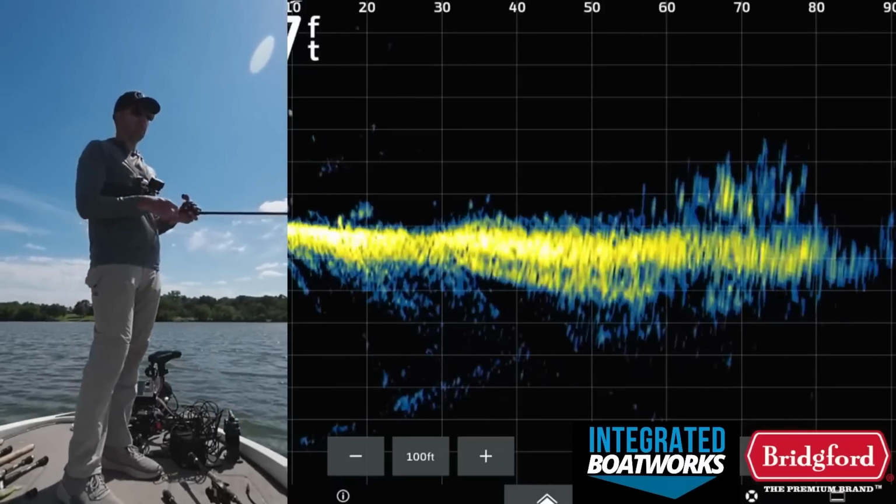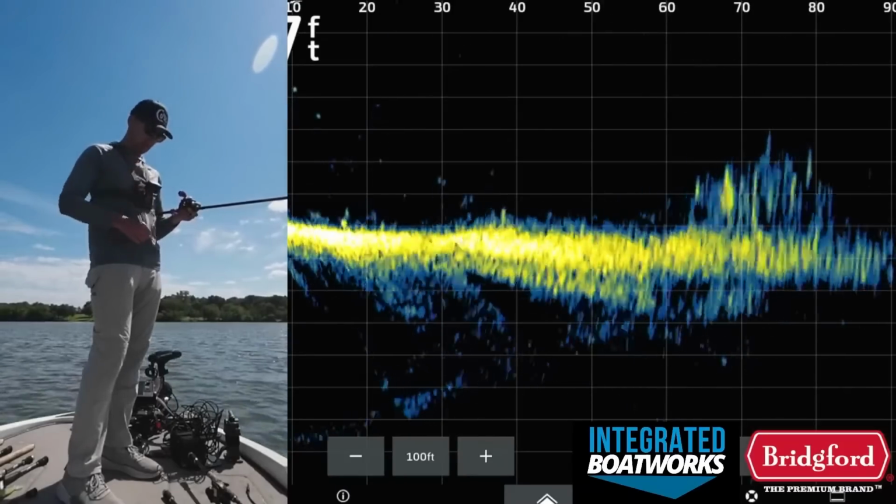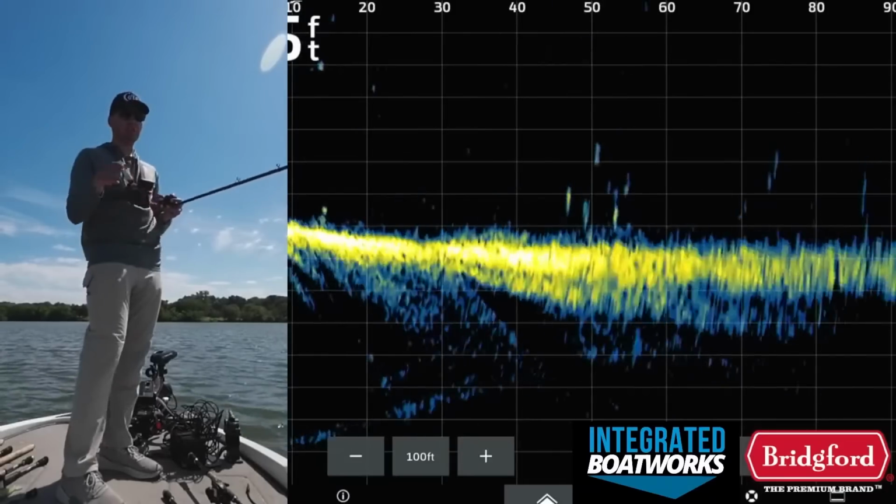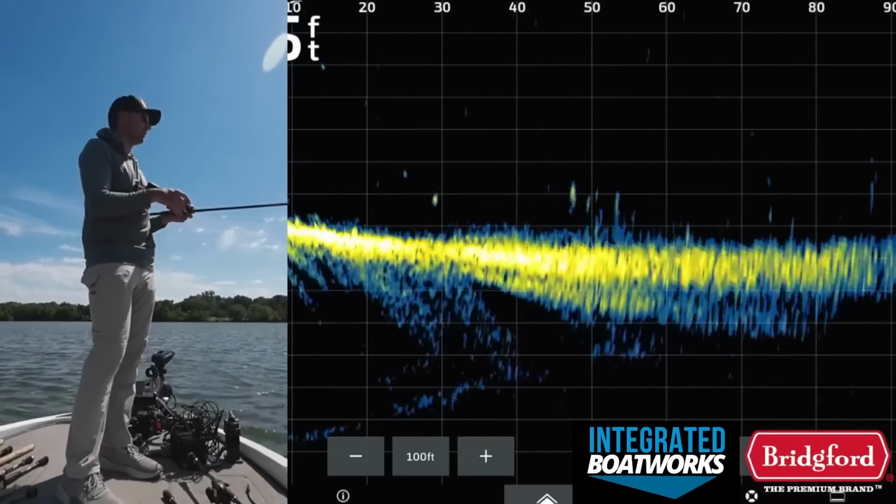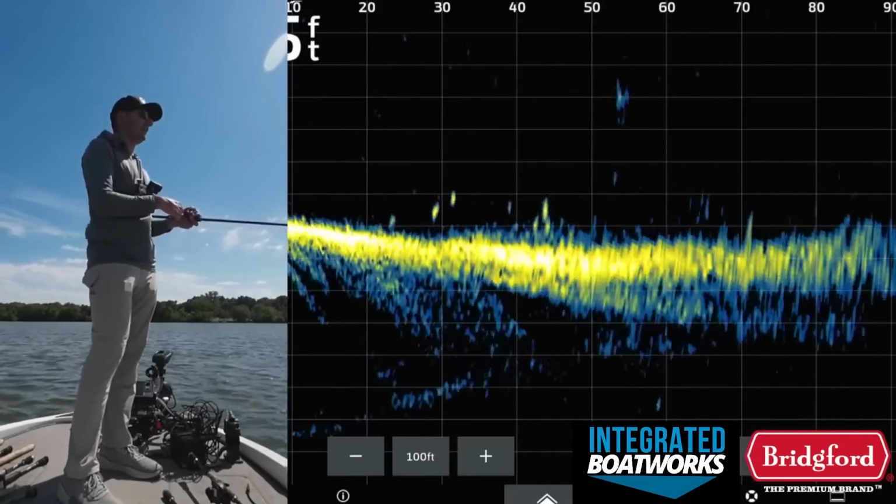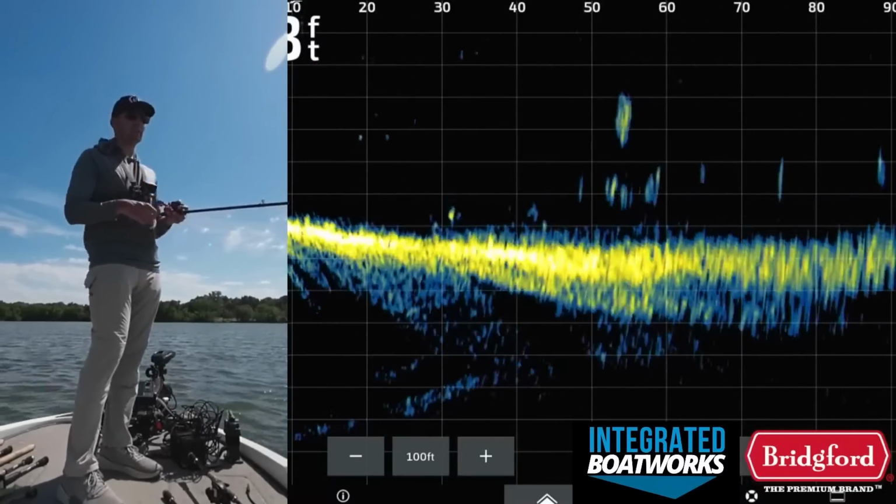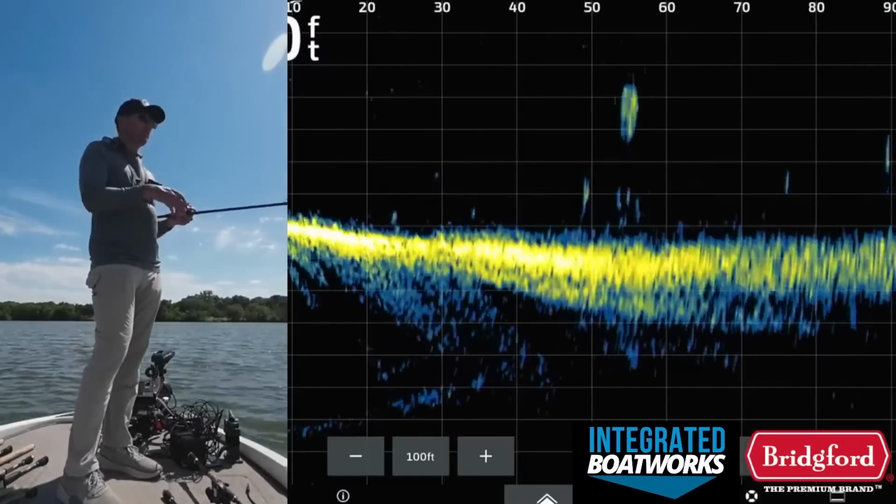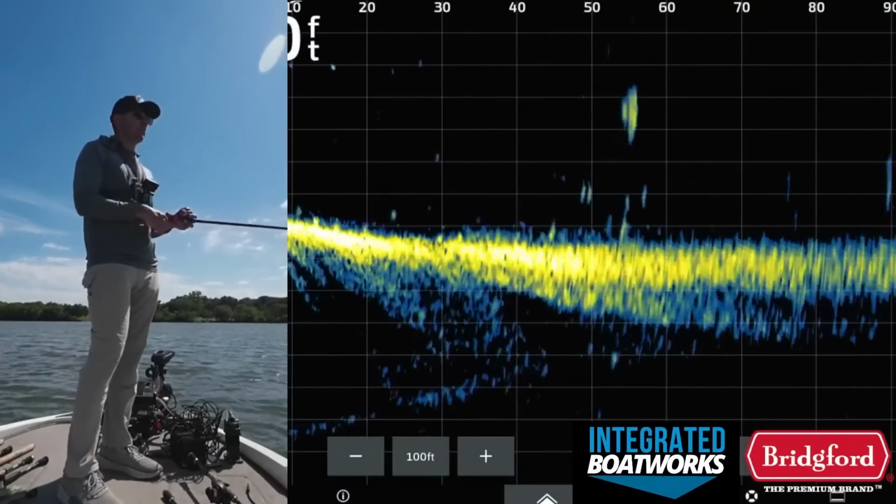A lot of people ask why I don't have my GoPro or my Livescope on a pole. The reason is that when you're trying to chase fish and go after individual bass, having a pole is really inconvenient because it's hard to cast and run the trolling motor and do the Livescope. So it's easier if it's on the trolling motor shaft.